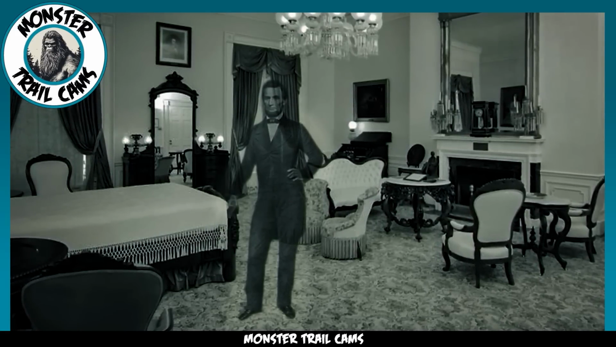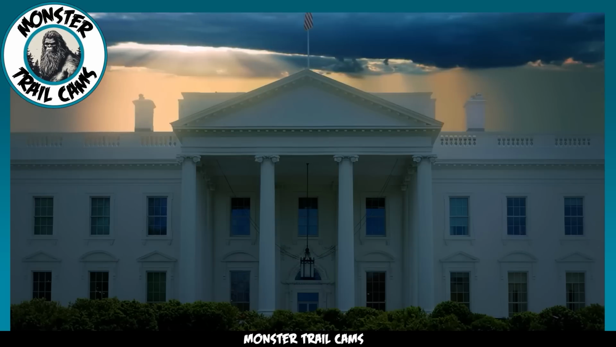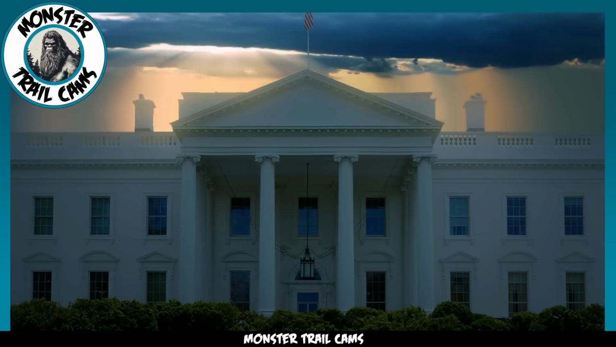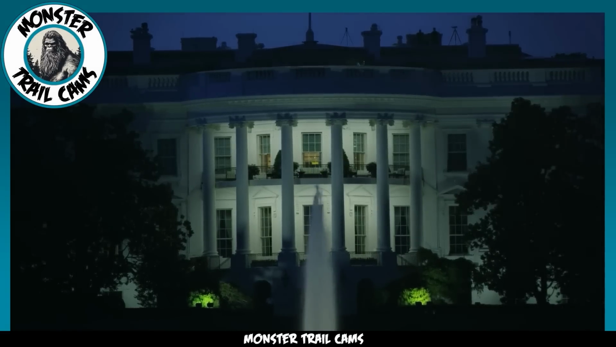And you know what? Lincoln's ghost has been the stuff of White House legend for years. Multiple presidents and their families have reported seeing Lincoln's spirit wandering the hallways of the presidential residence. However, not everyone's convinced it's a ghost.